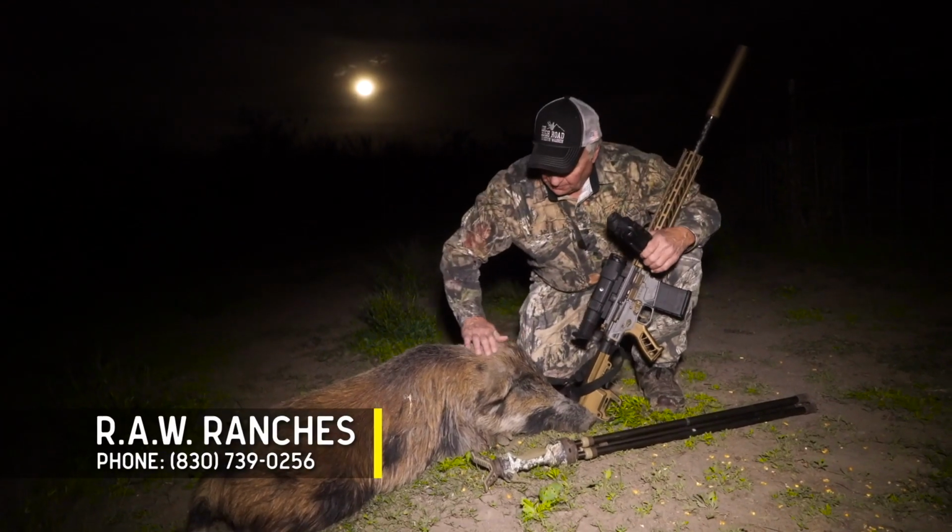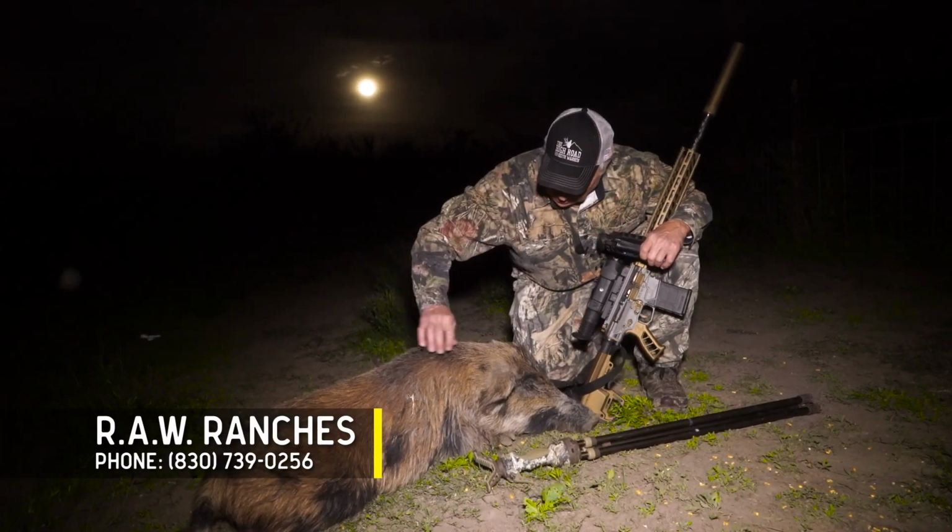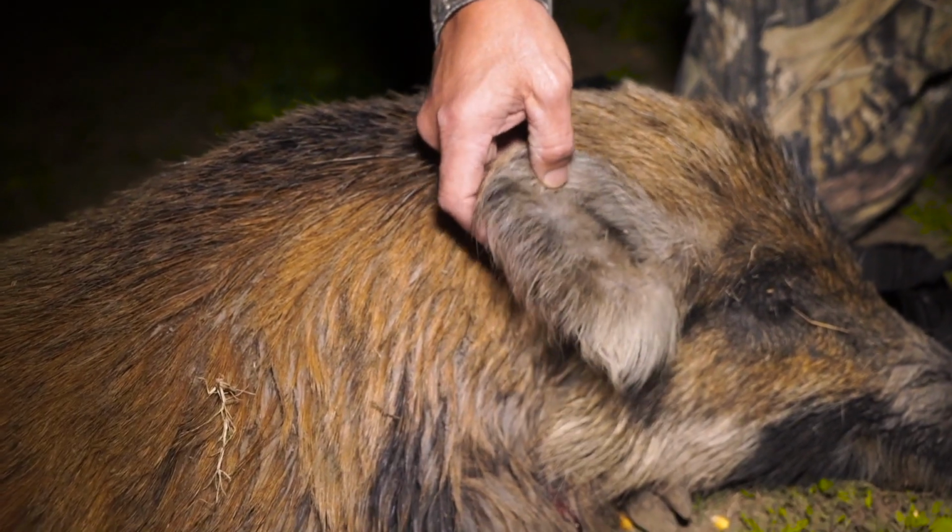And this is the first one of hopefully several to come tonight, but it's kind of cool colored. I mean, look at it, big old ears on it.